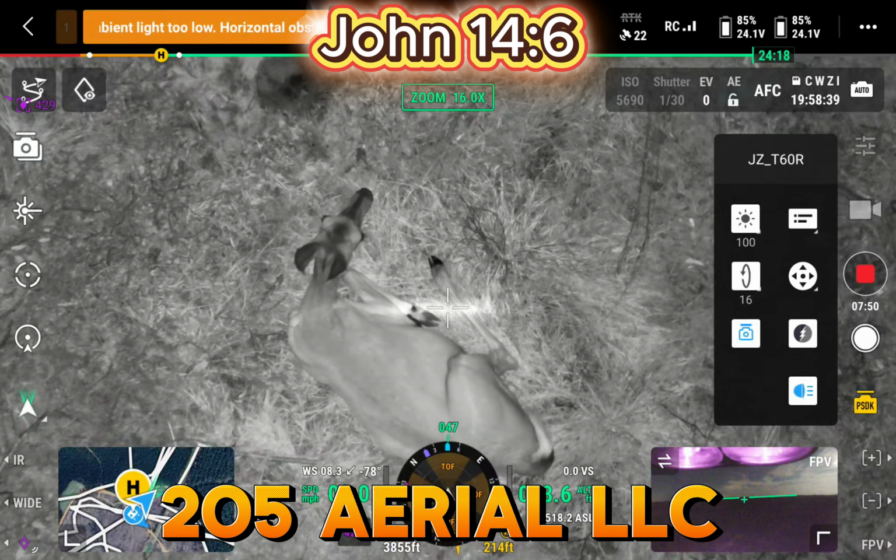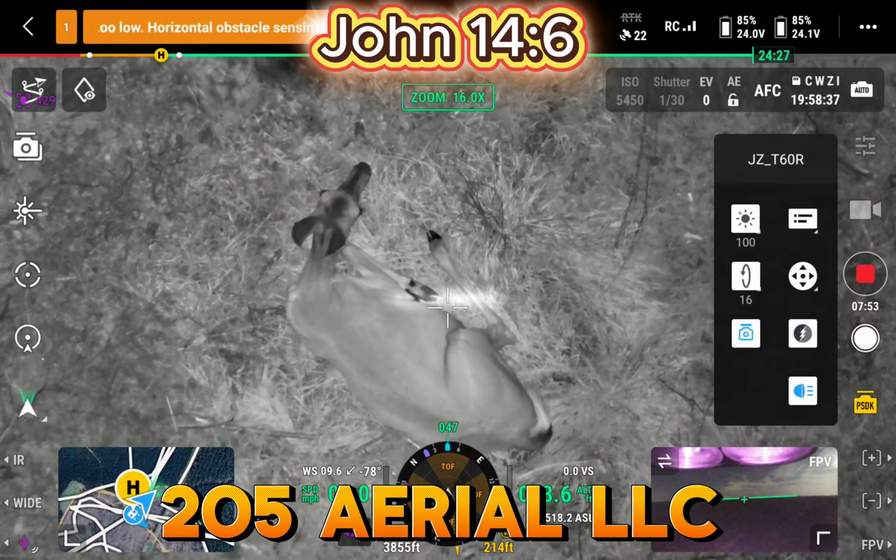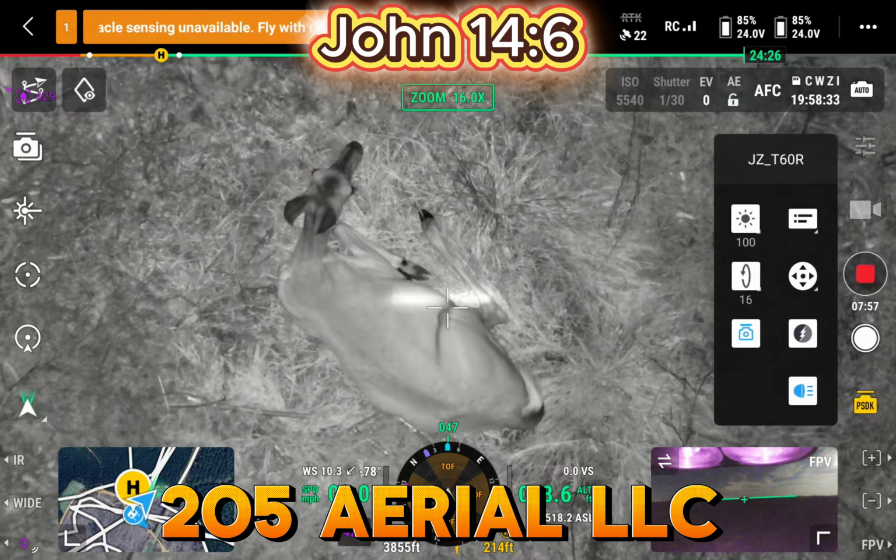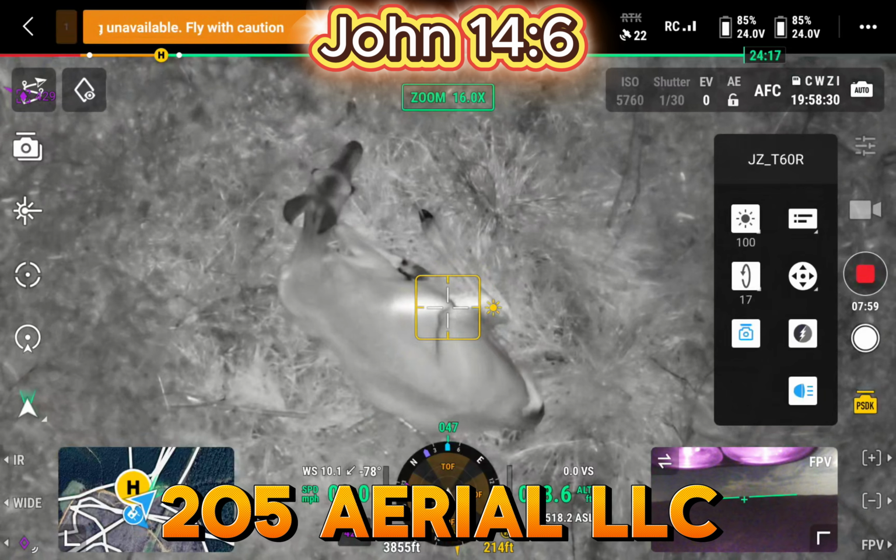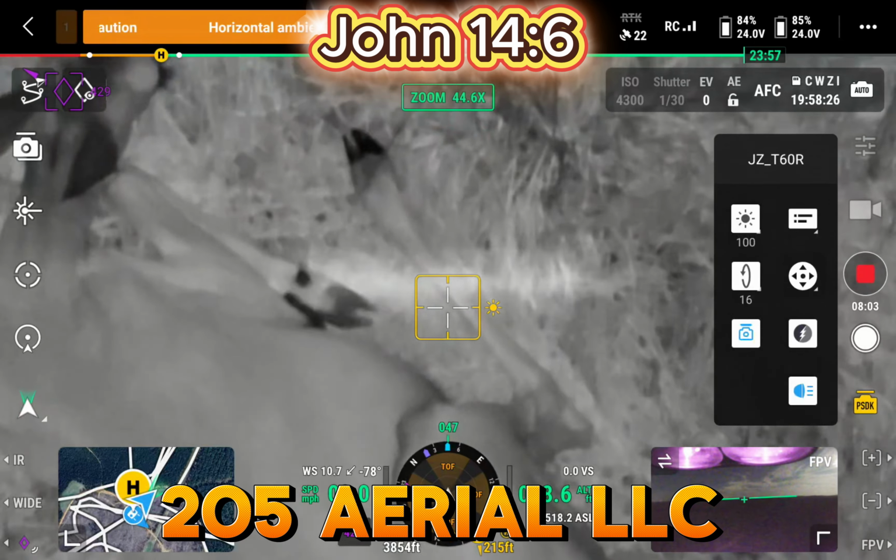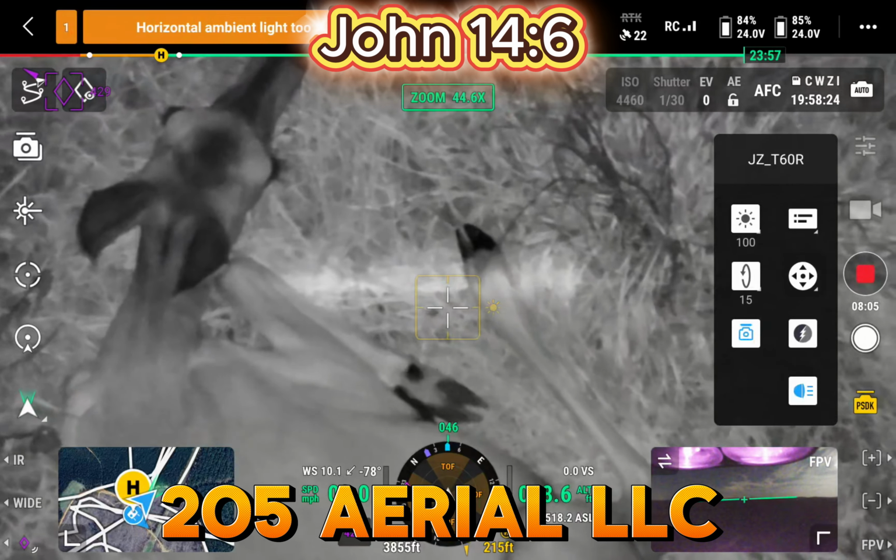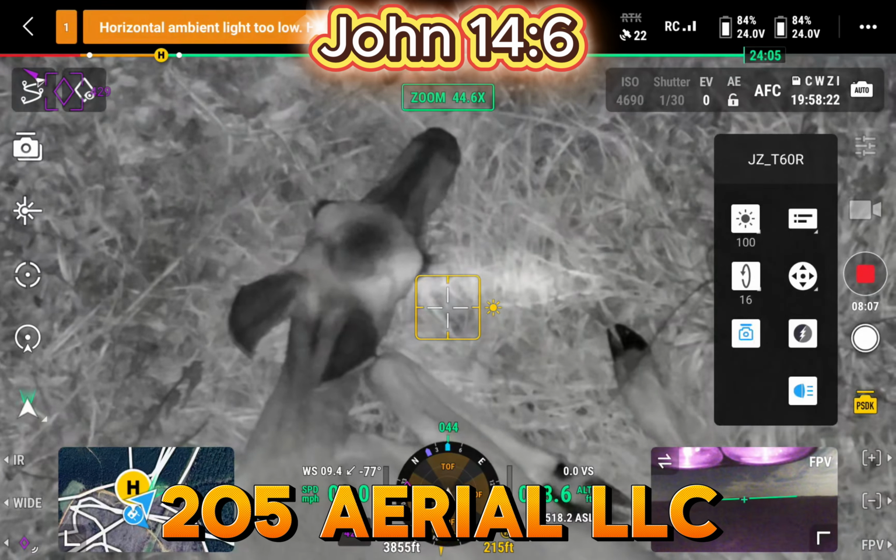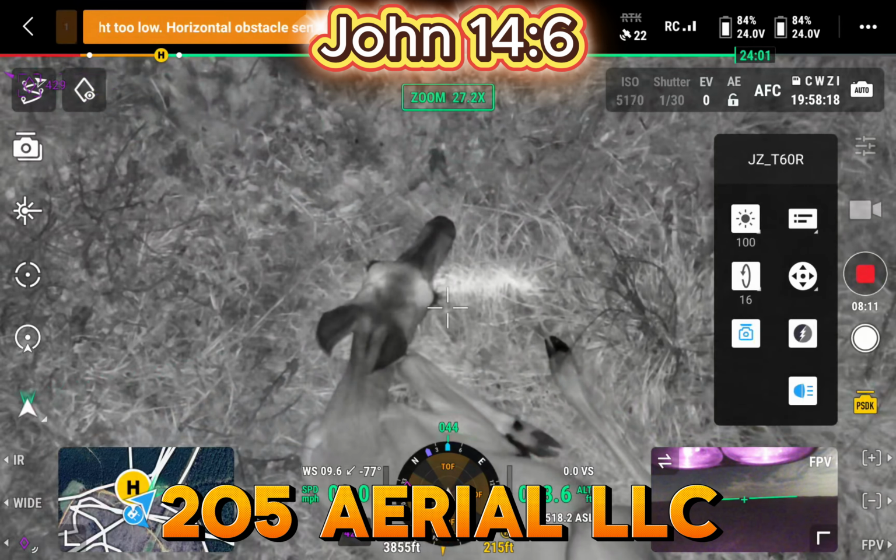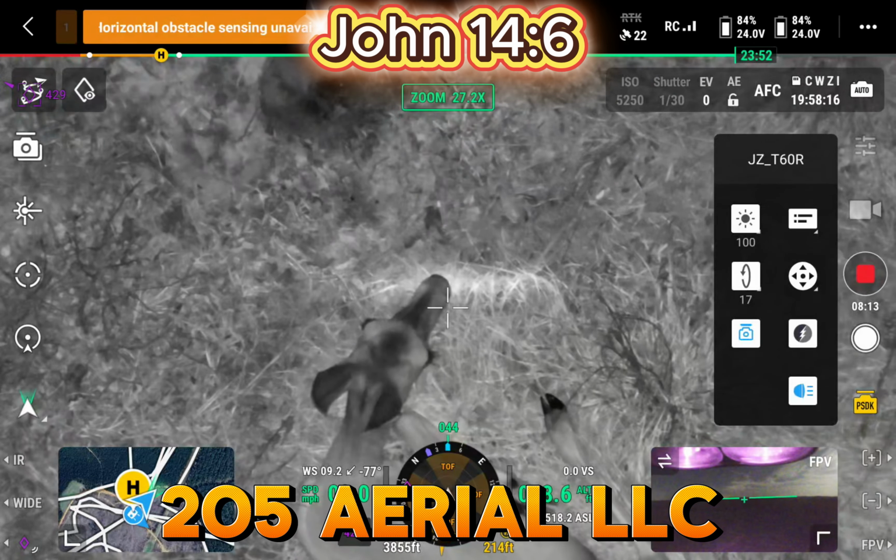I guess this is just my little buddy right here. She's 214 feet away from me. She's been sitting here bedded for about an hour. She's watched me land this drone and take it off and land it and take it off. She has not got a care in the world. And with night vision, I can see her eyelashes. I've just dropped it. I'm 68 feet over her right now. We're close.